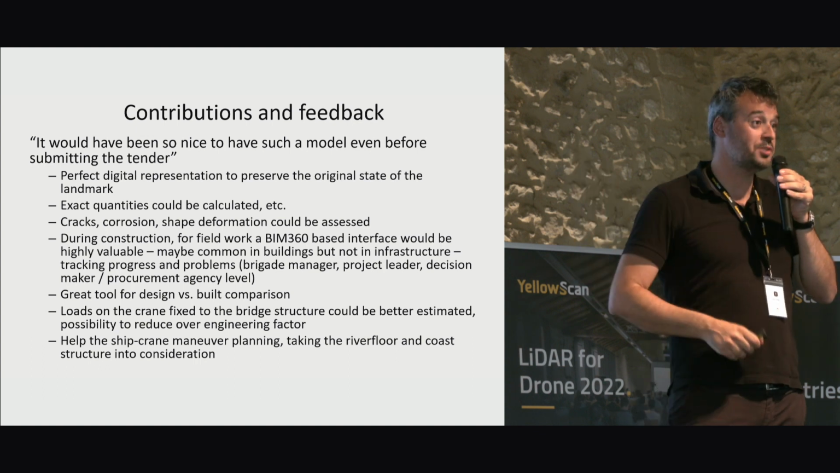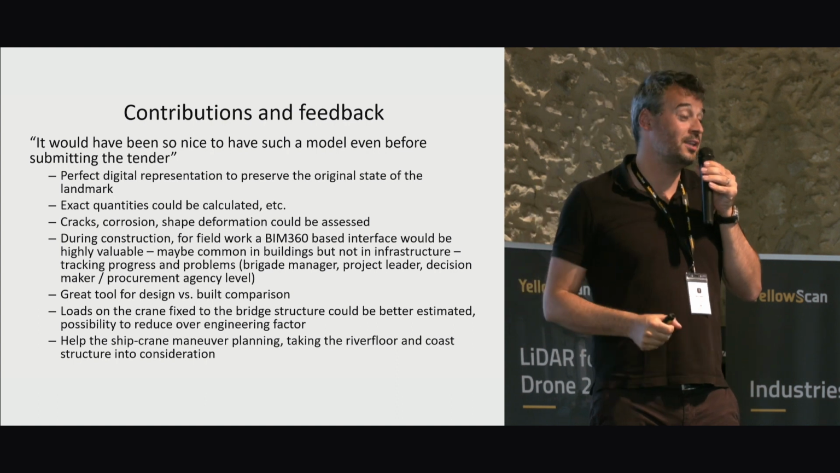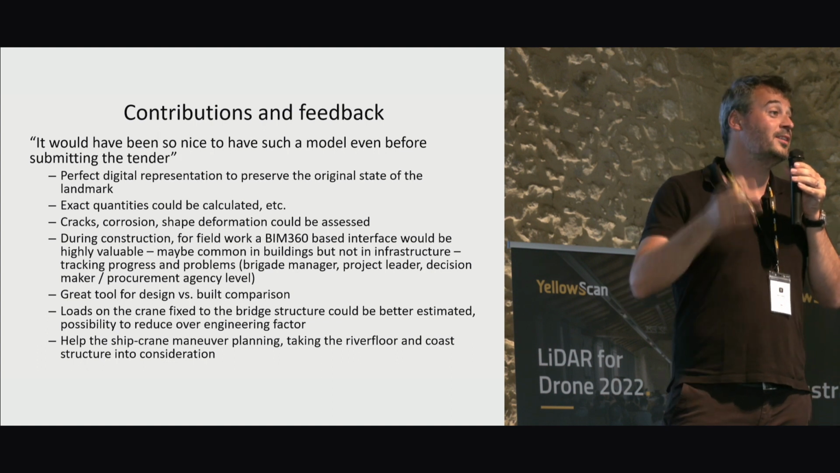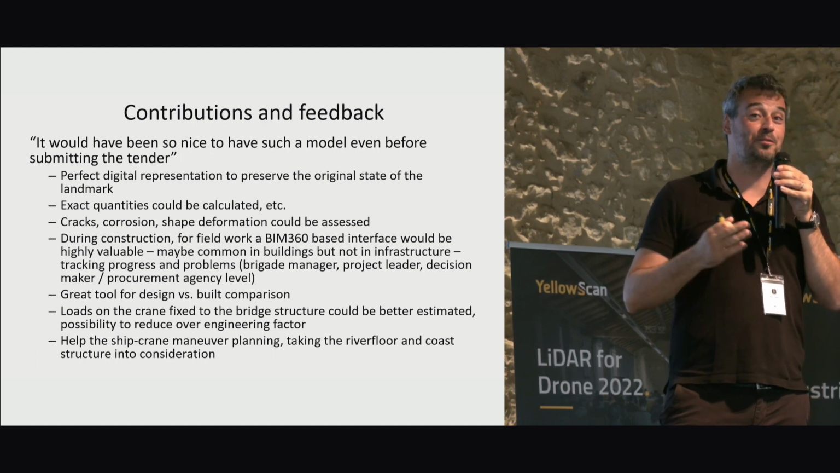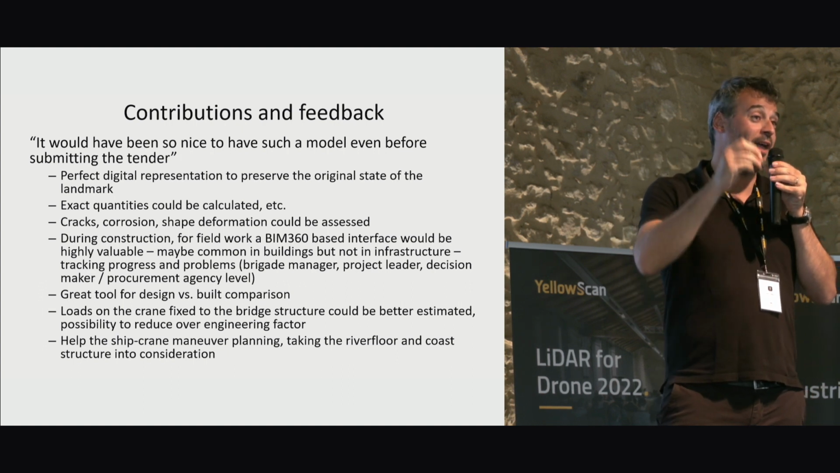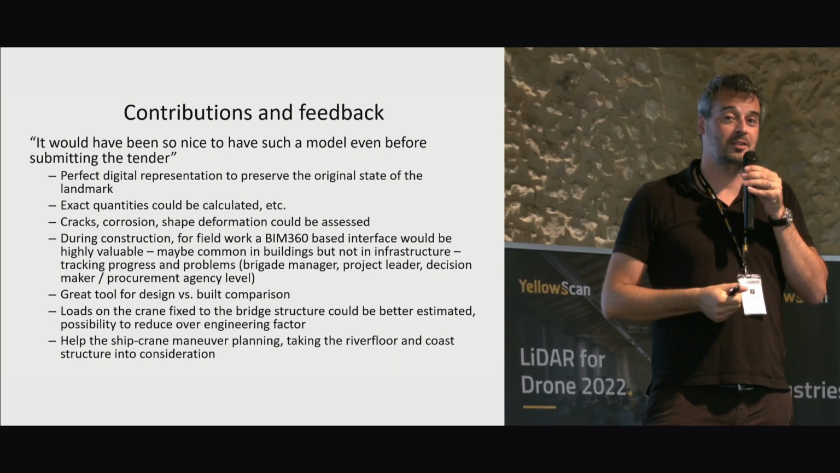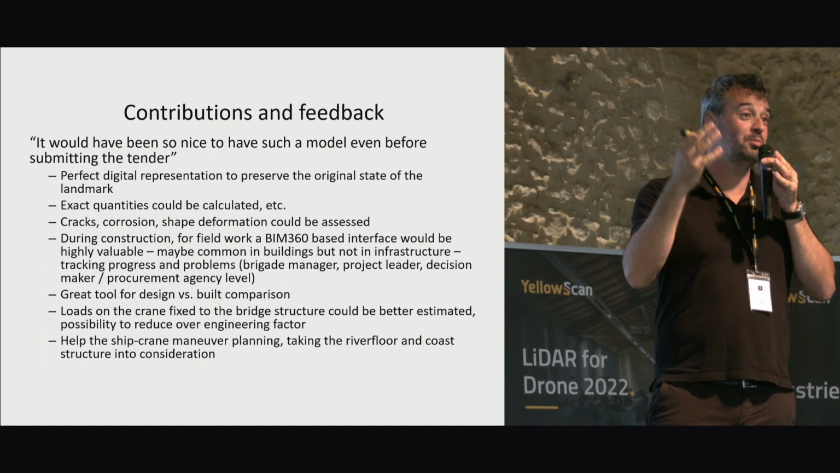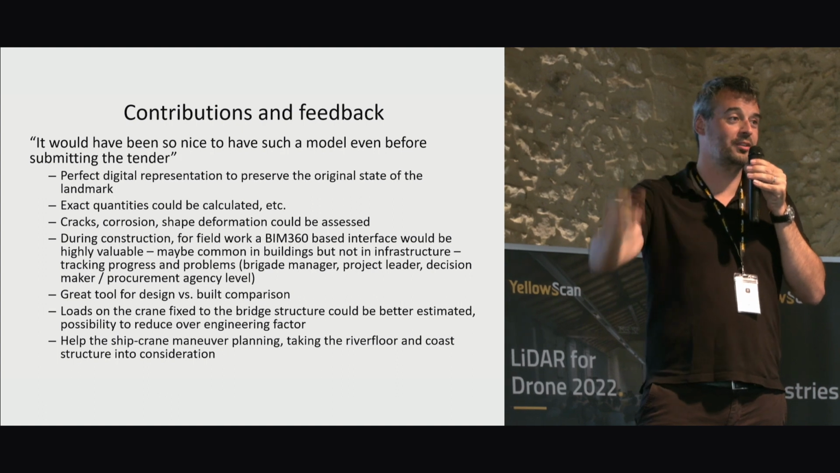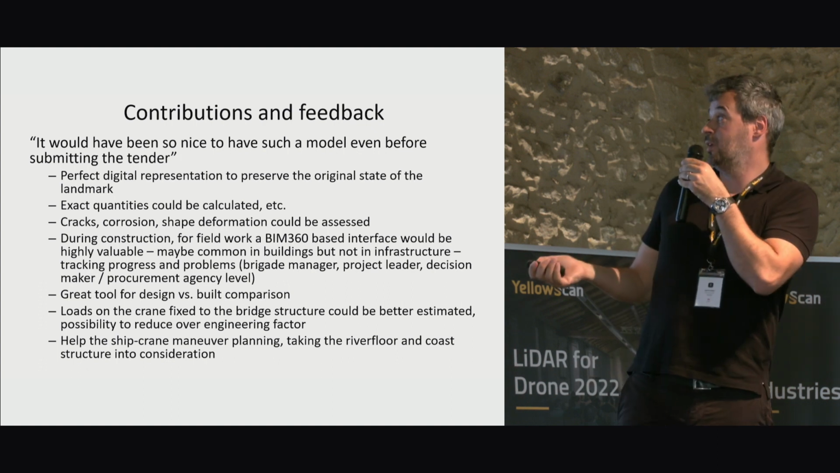So as a conclusion, what we got from the customer was that if they had known that such a thing exists and how to use it, they would have ordered it before the whole bidding phase, so that they could not only plan how much one of these stones would weigh and design the crane to handle it, but it would also be a much better way to estimate all the required effort and amounts of work to do,